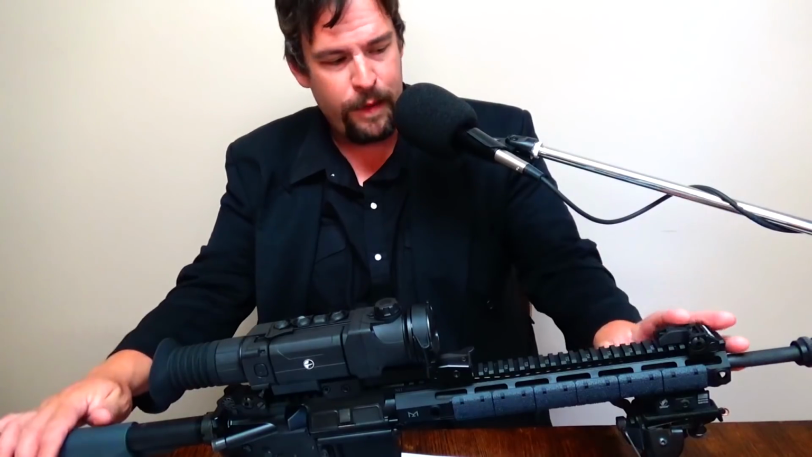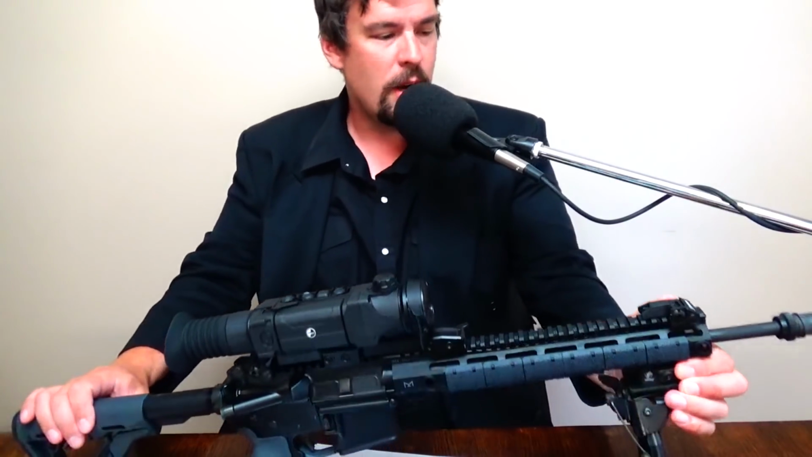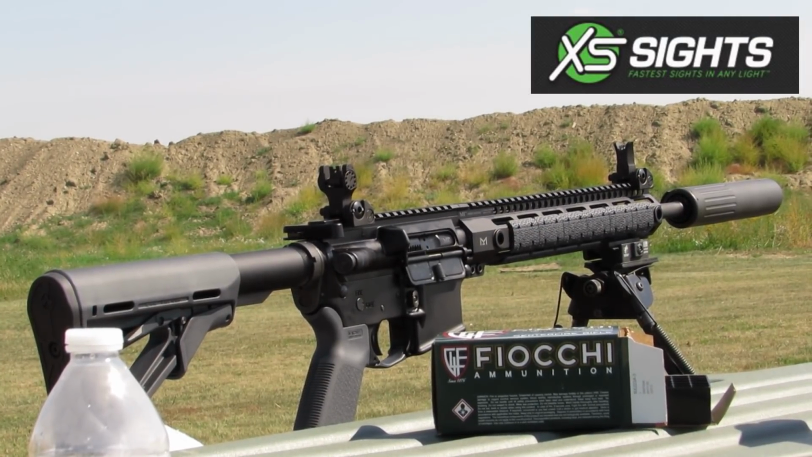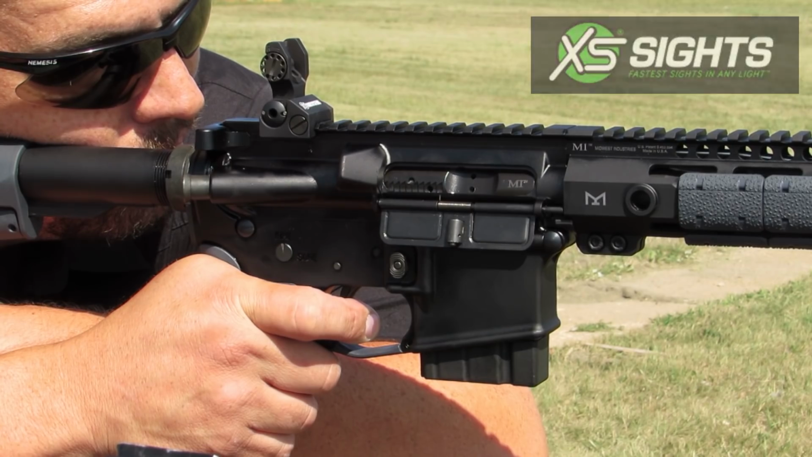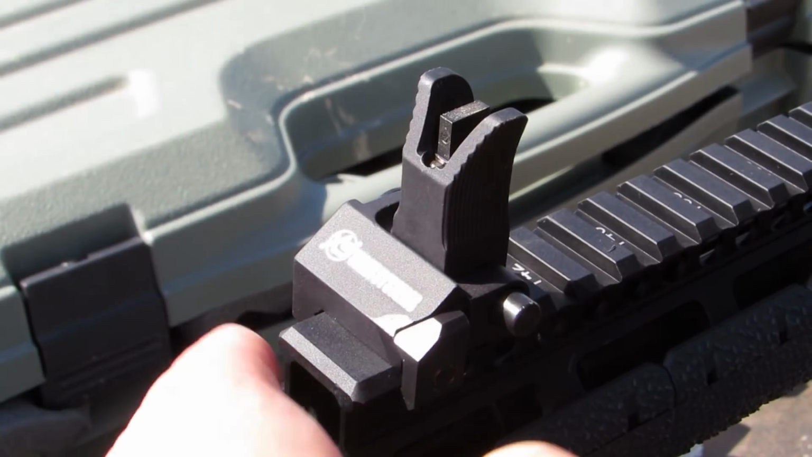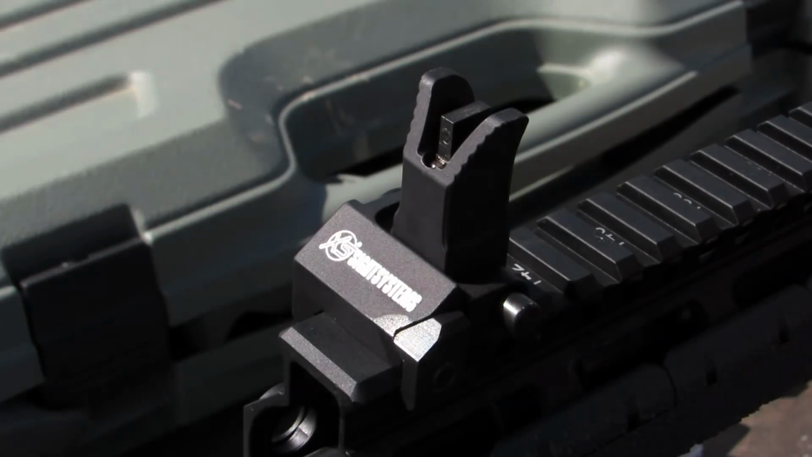And so we configured this with some night sights. These are made by XS Sights, and they got some fold-ups. Actually, these are Troy, but they got a tritium insert in the back. And the rear sight, they're nice and low profile. The lockup mechanism is really, really heavy duty.